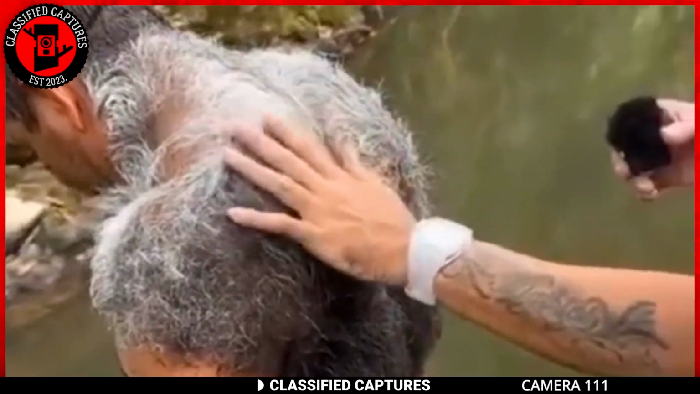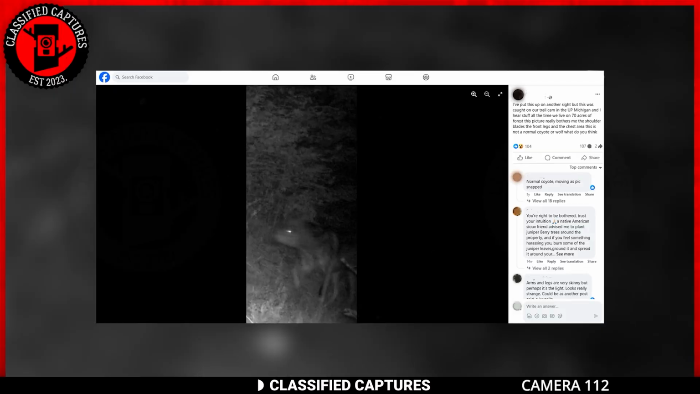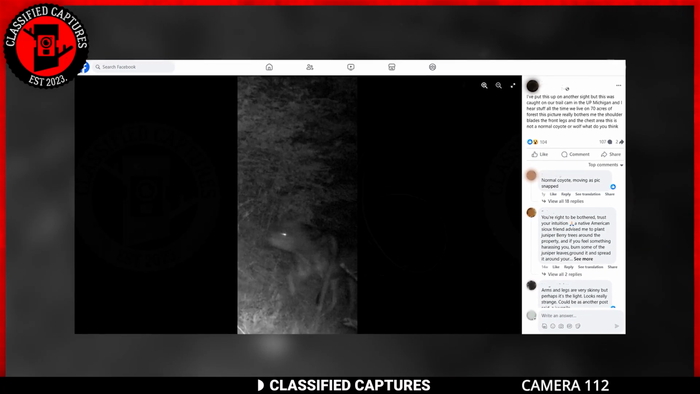A trail camera set in the forest at UP, Michigan, captured a strange creature that has left quite a debate on Facebook. In the image, we can see a creature, but the creature looks hazy, indicating that the creature was moving when the photo was taken.